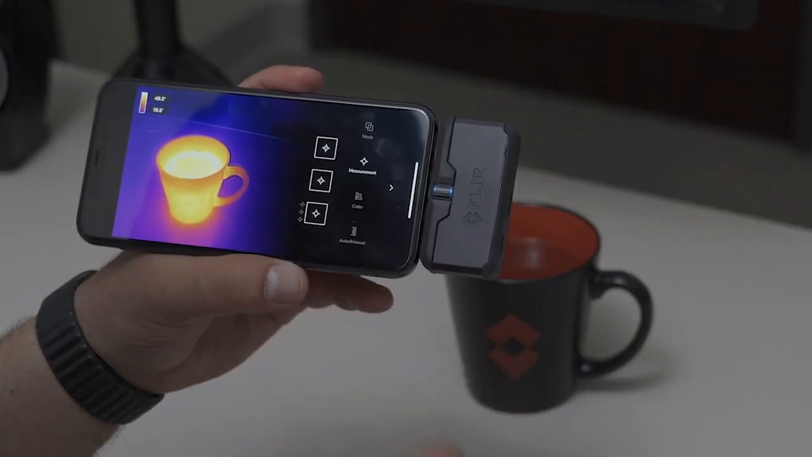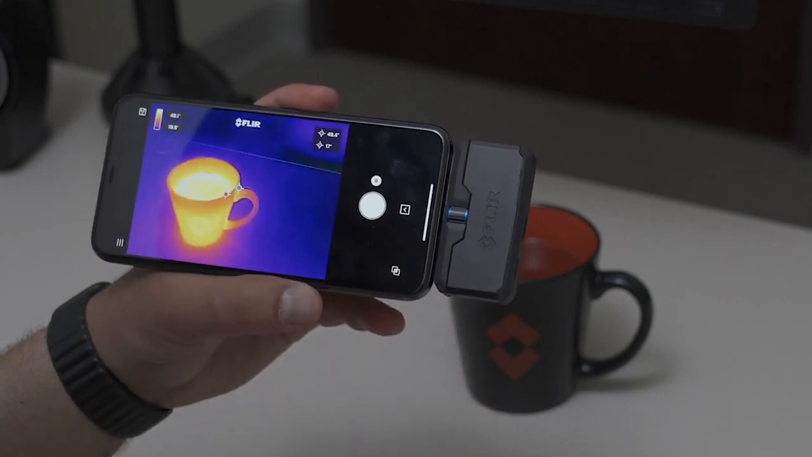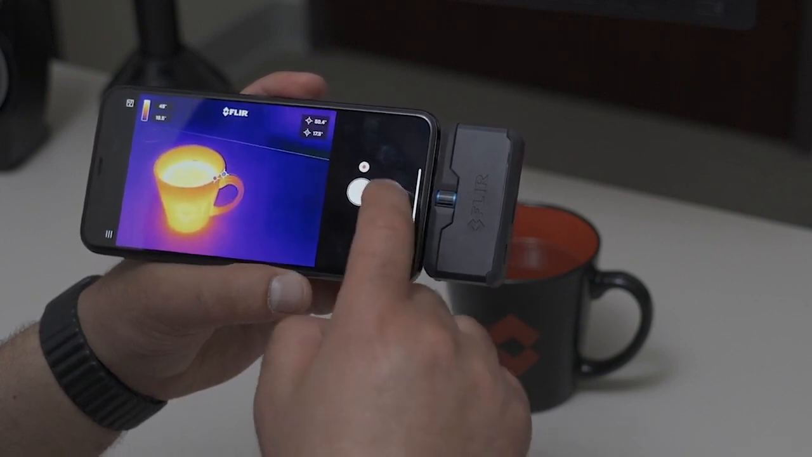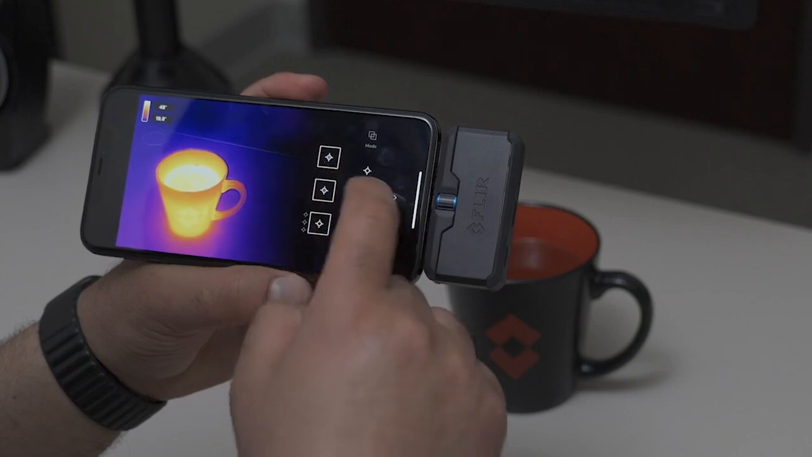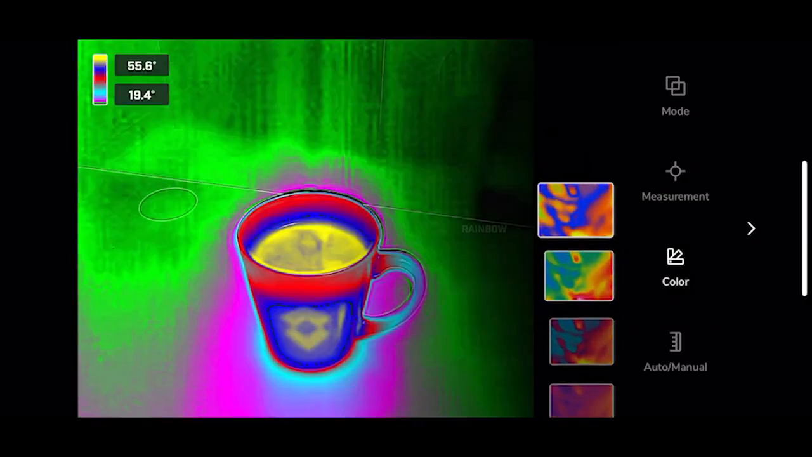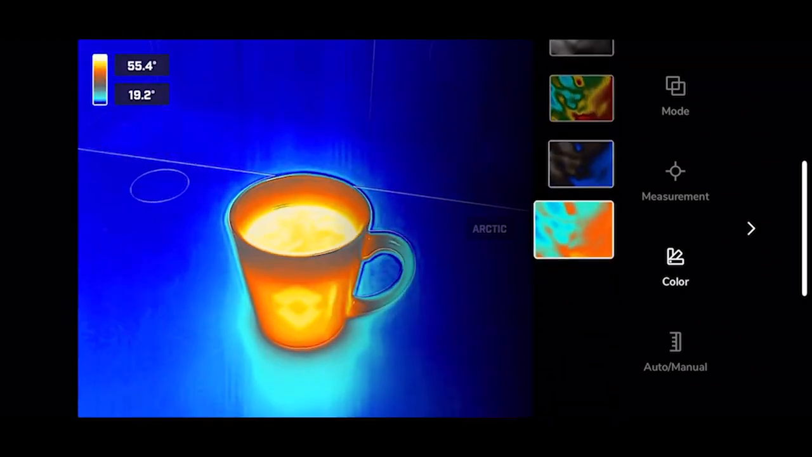Also under measurement, you're able to add a hot and cold spot. Hot and cold spot gives you the hottest and coldest part within your field of view on the thermal image. To remove these spots, just deselect them. Next are the color palettes. There are 9 different color palettes to choose from in the FLIR ONE application.